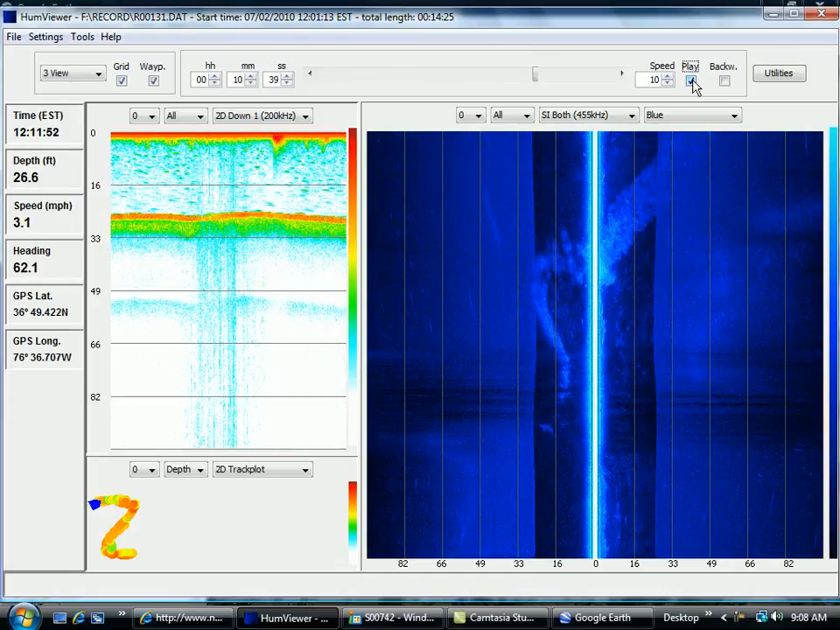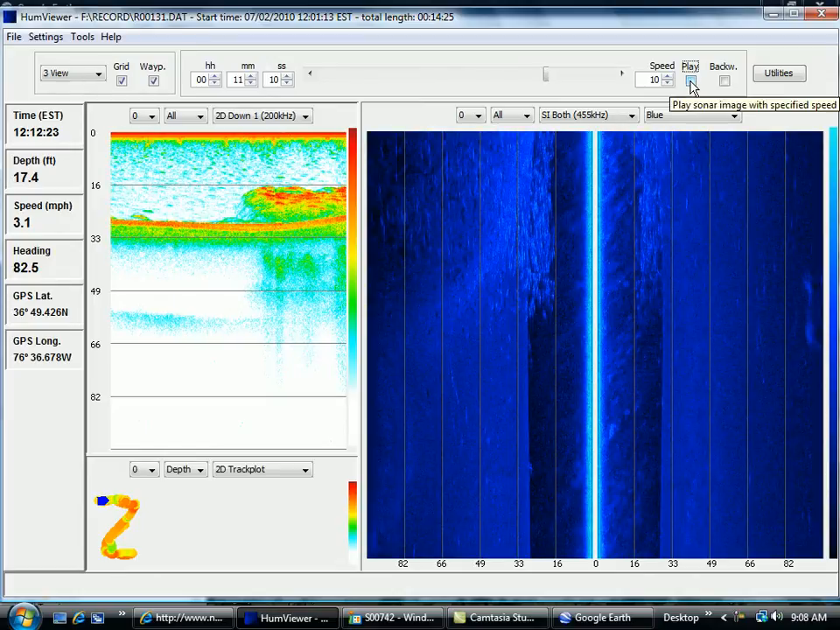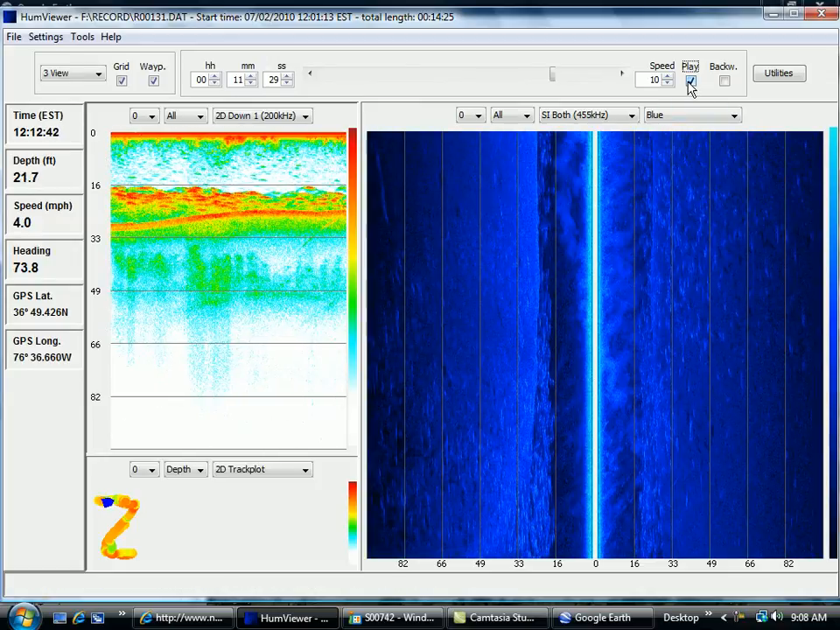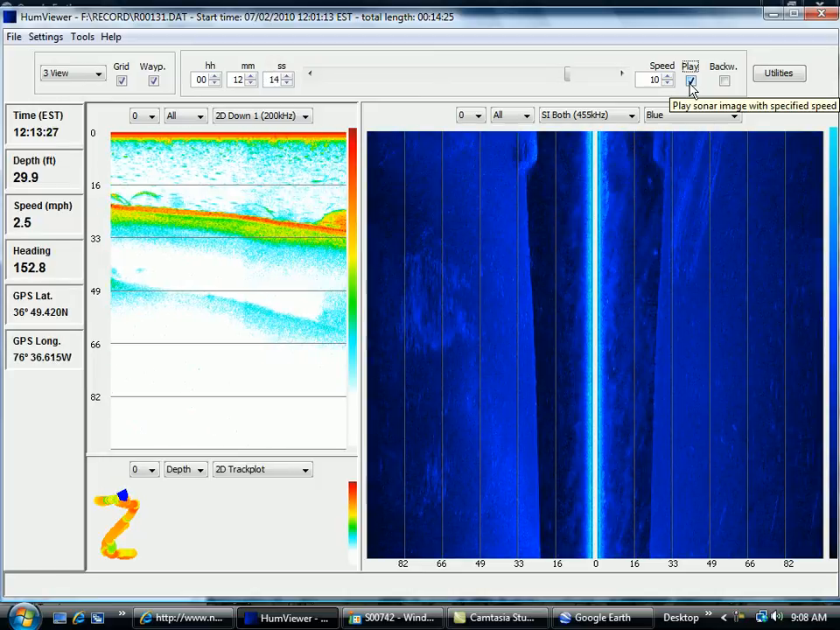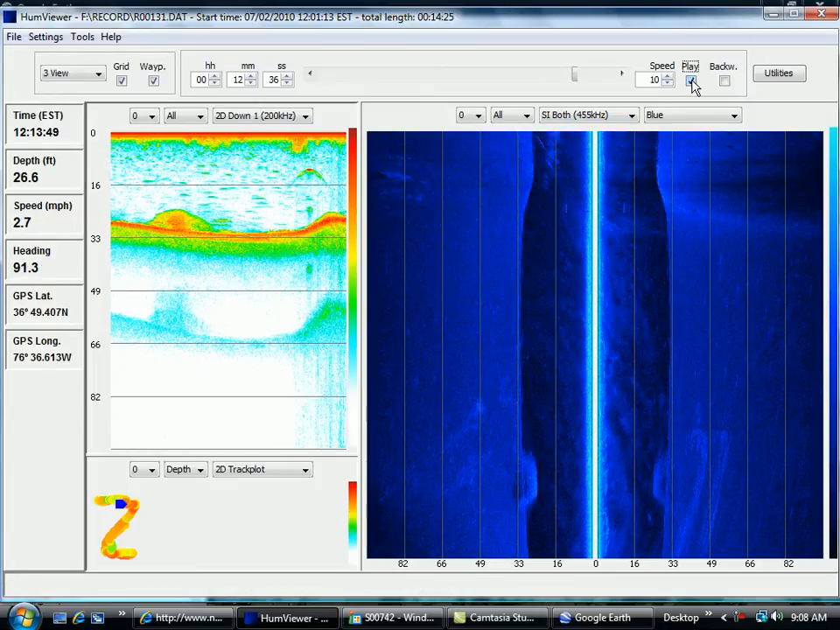I turned around. I come back. There's my prop wash. I'm trying to find that school of fish. Once again, I'm passing back over the gar, and you can see them on my downward-looking sonar. Lots of gar. And then here we go. I just passed over that school of fish that we saw, and when you go directly over them, it splits them in half, but you can see them on the bottom. And this is in water close to 33 feet deep, and they're just sitting right off the bottom. And that's the school right there. And I think I'm going to spin around one more time.